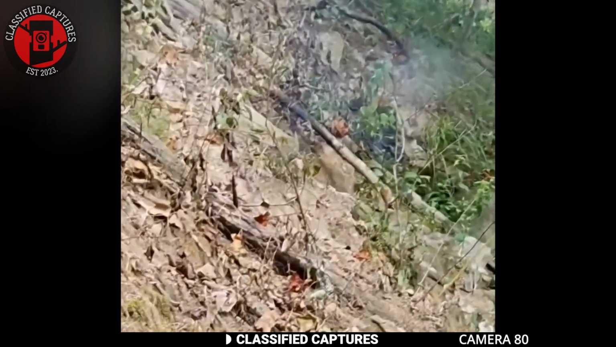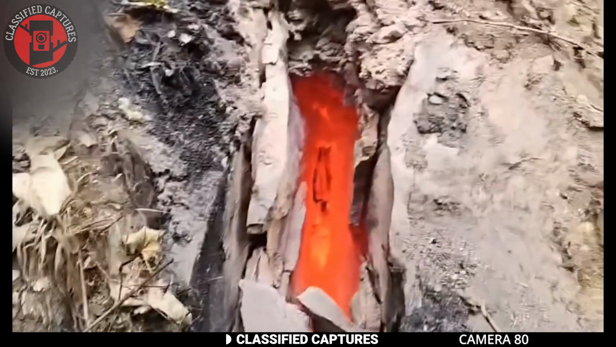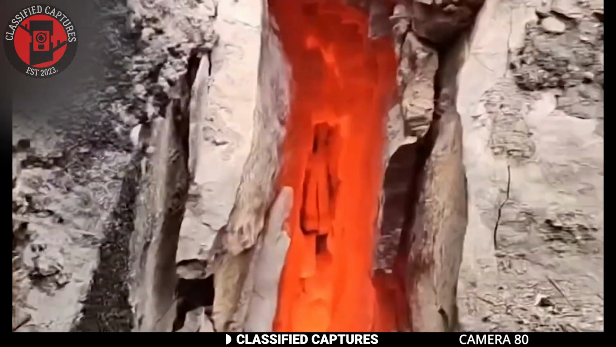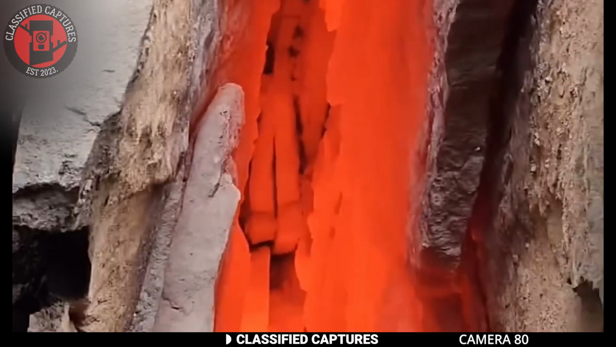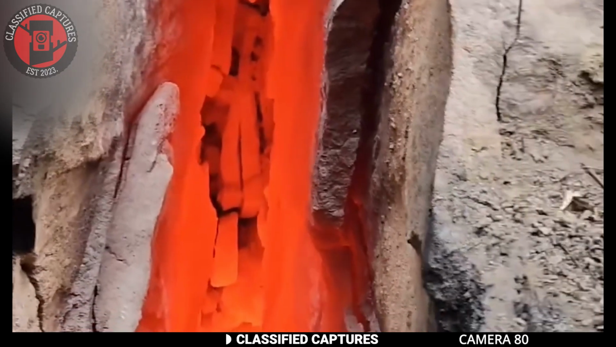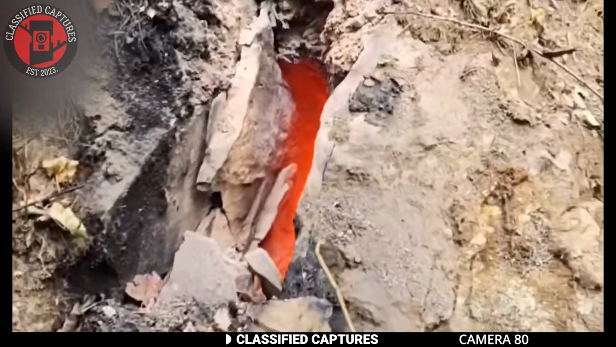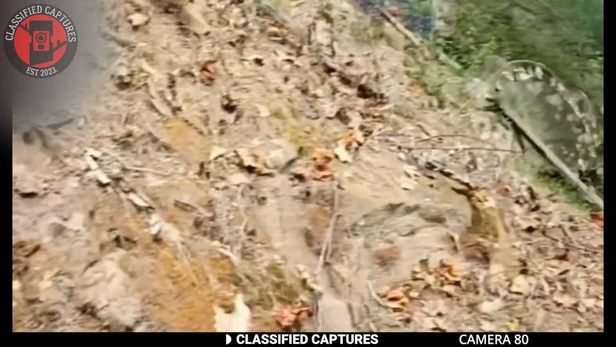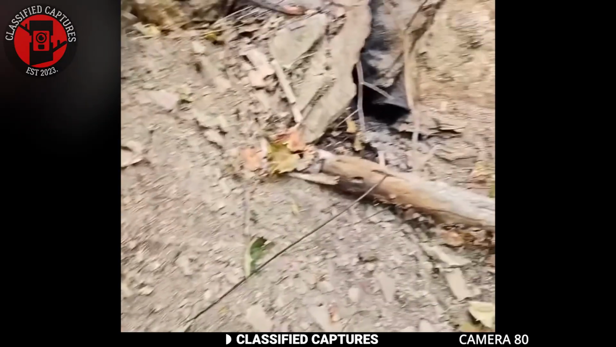Well, there are a few possibilities that might explain this strange phenomenon. One theory is that there could be coal or peat deposits underground. Sometimes these materials can ignite due to spontaneous combustion, often fueled by chemical reactions within the earth. These underground fires can burn for years, even decades, slowly smoldering and causing the surrounding rocks to glow and emit smoke. Another possibility is geothermal activity.